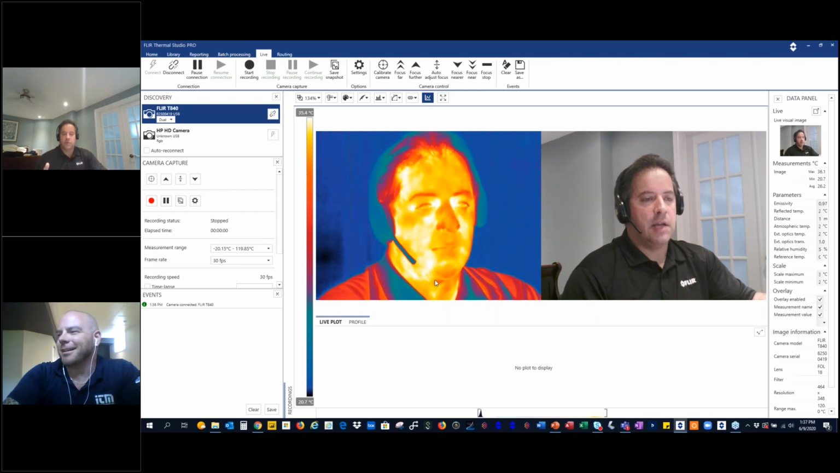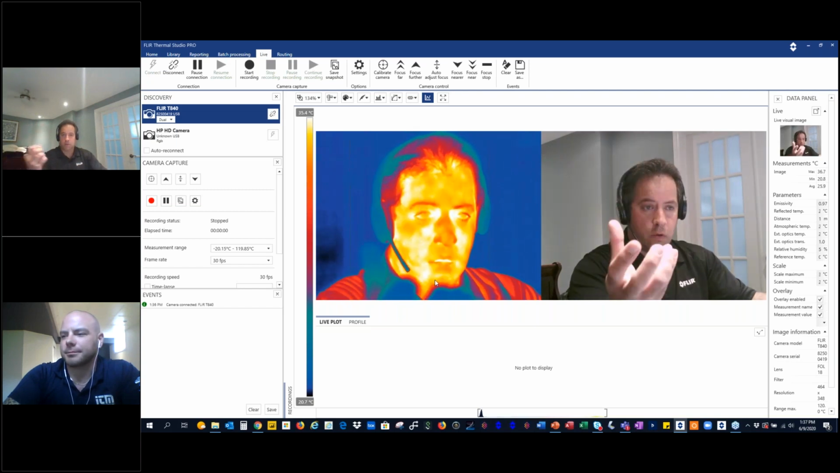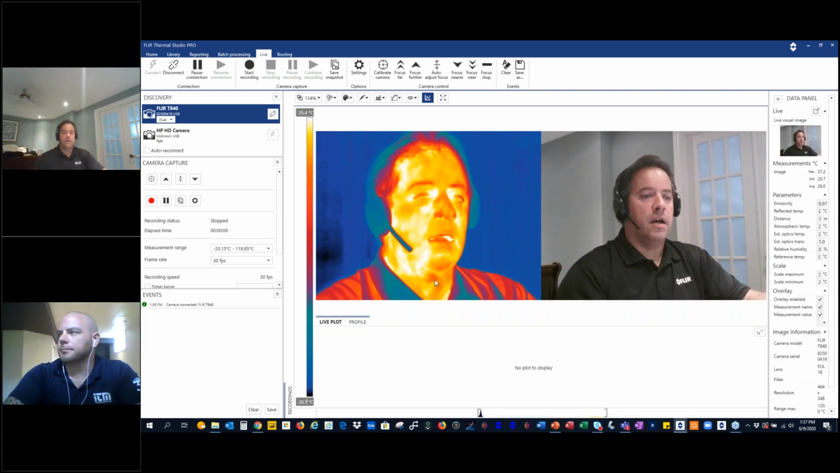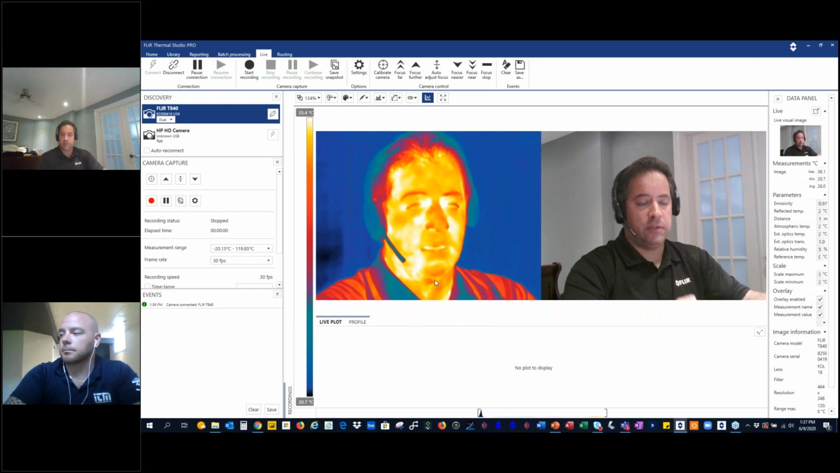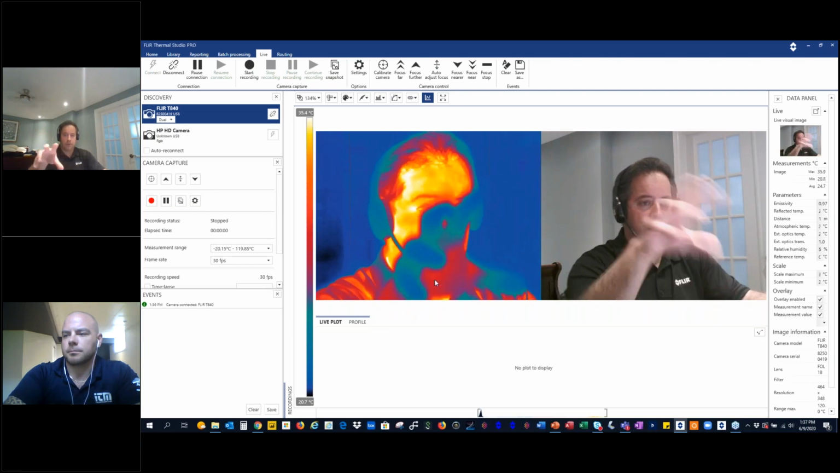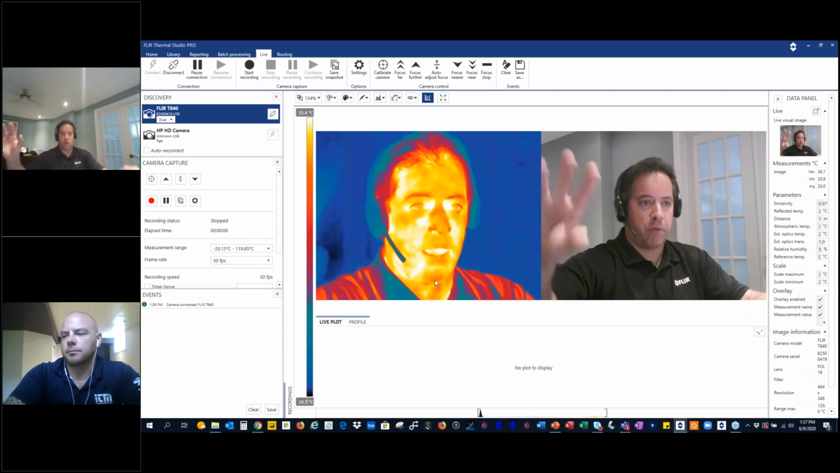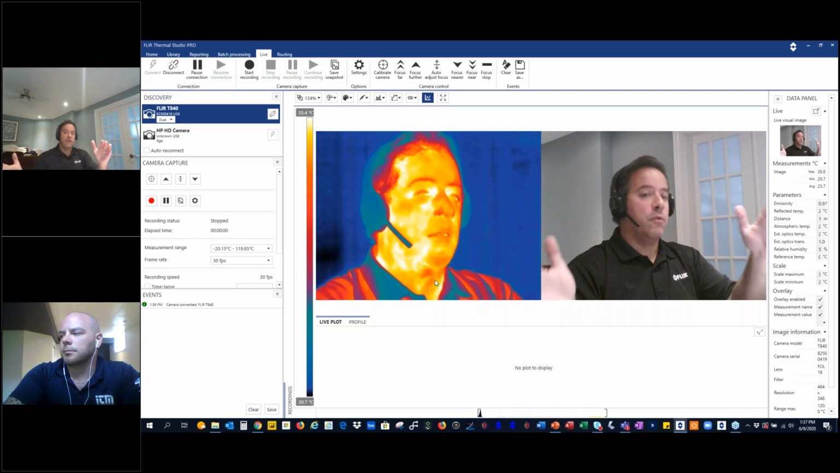But the way the A400 and A700 are sold, you buy the camera core, you buy a lens, because remember there are different lenses for different applications, and then you choose the configuration. If you wanted to use it for feature detection, it's called the Smart Sensor configuration. That would allow you to have the silhouette option and temperature alarms, and it's easily accessible through the web. If you wanted a system where you connect it to an access control panel, so it opens and closes doors or records historical data, we have a GigE version.